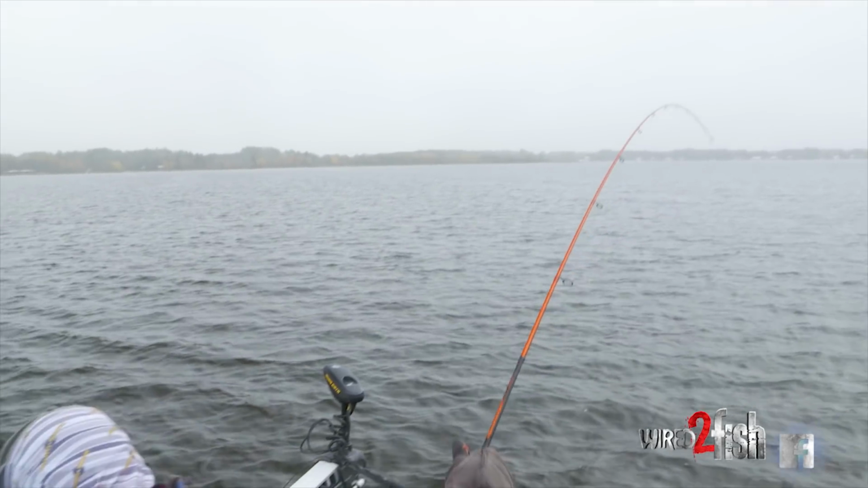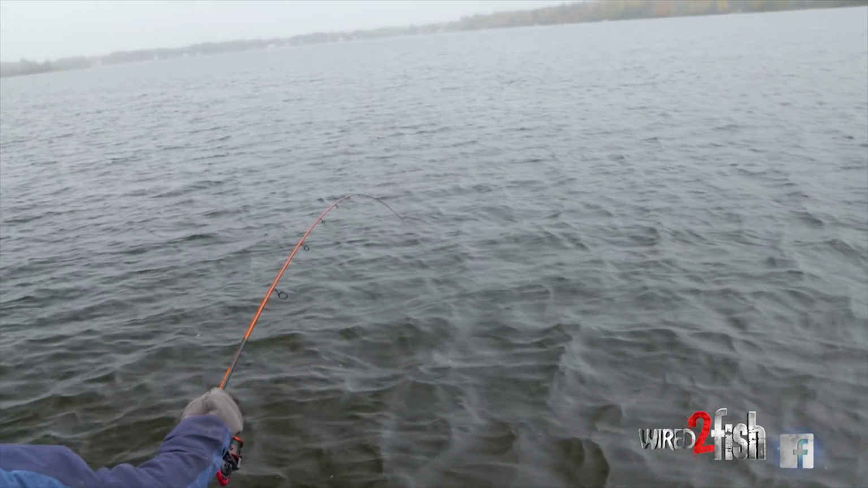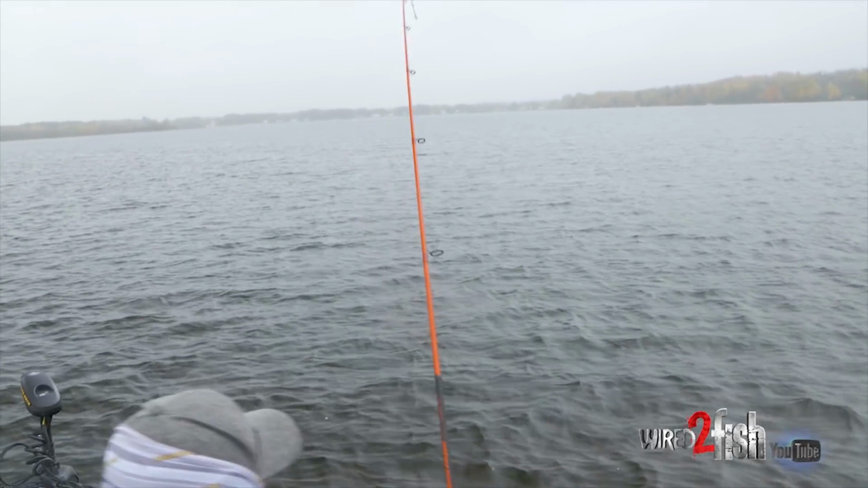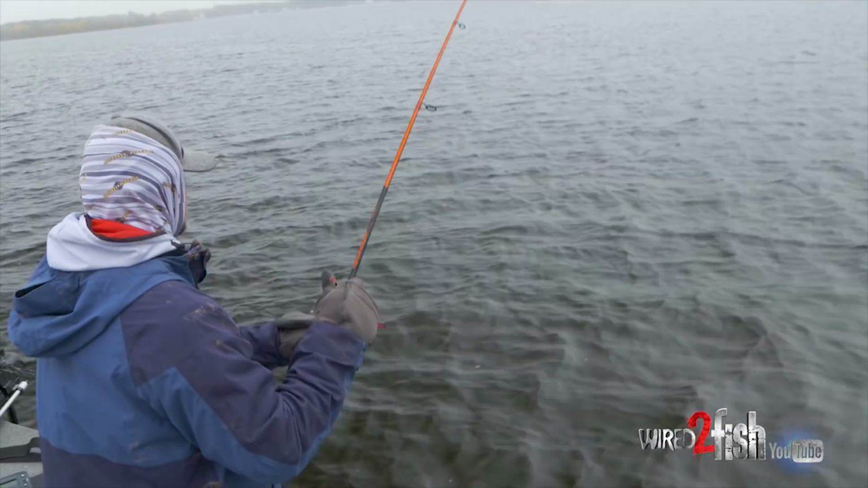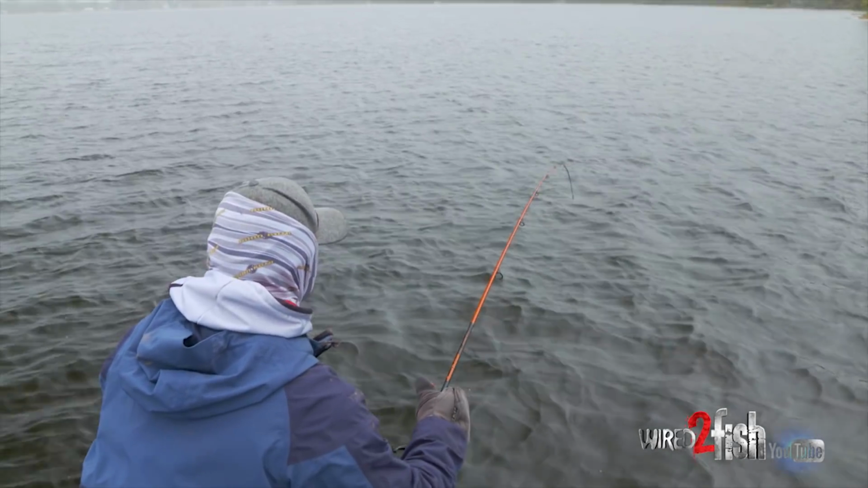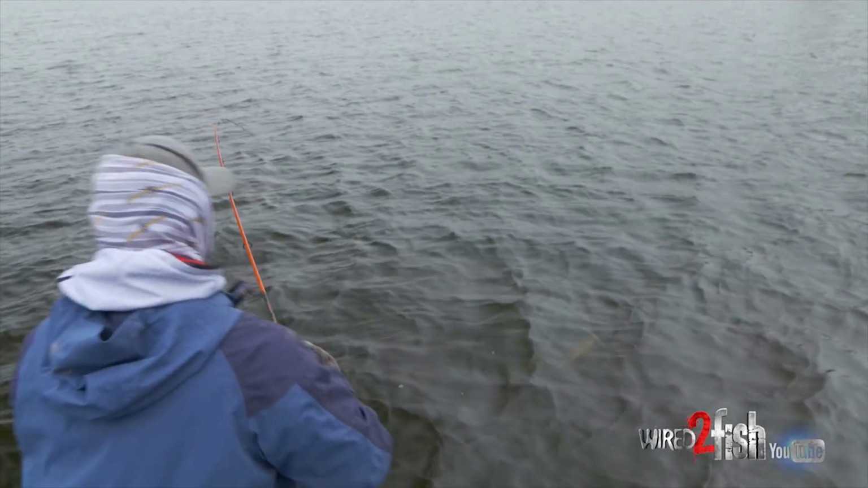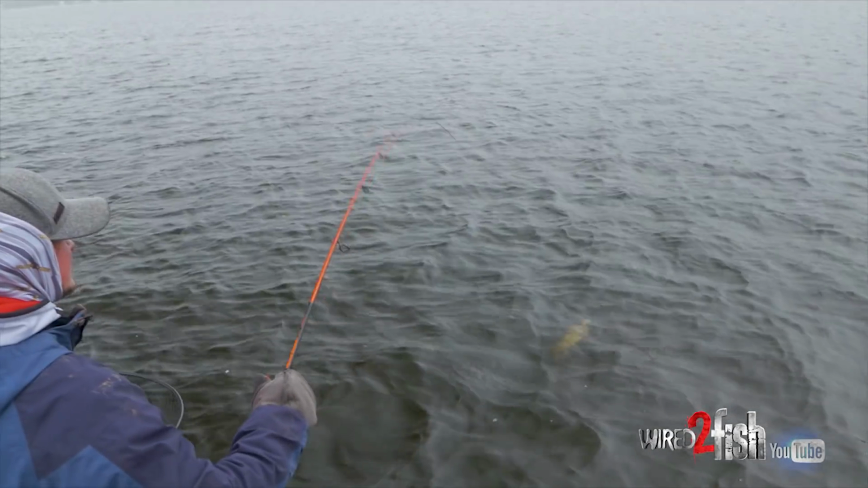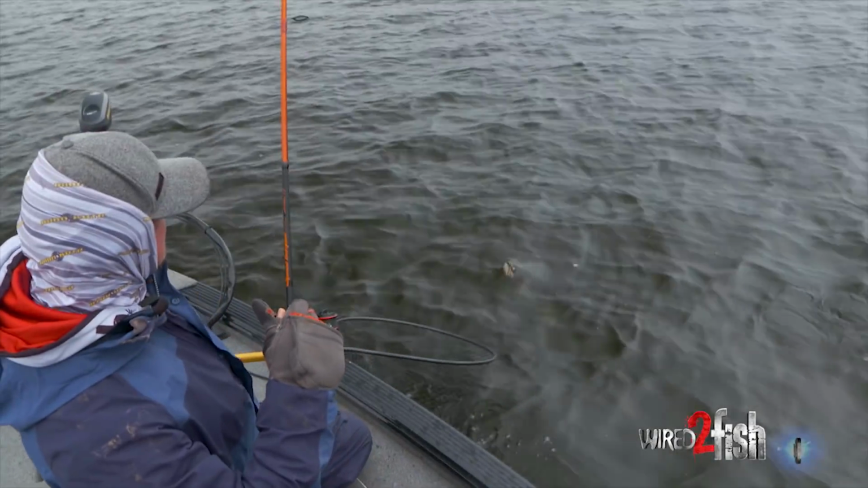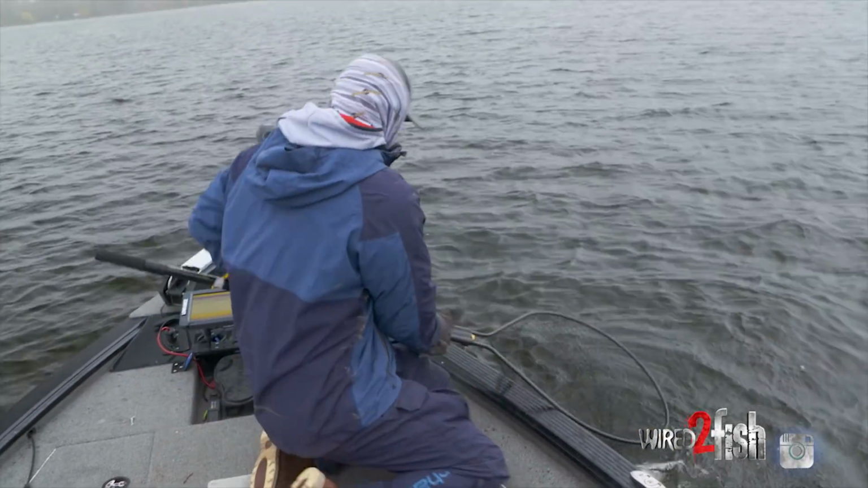See if I can find the net here. Feels like a fun one, maybe a little bigger than that last fish. There's some tangled up now. There we go. Come here, come here, come here. Little drag. This could be one of those better ones we're looking for. Oh yeah, that's a pretty fish right there. Come on, girl. She choked it. She choked it. There we go. All right.